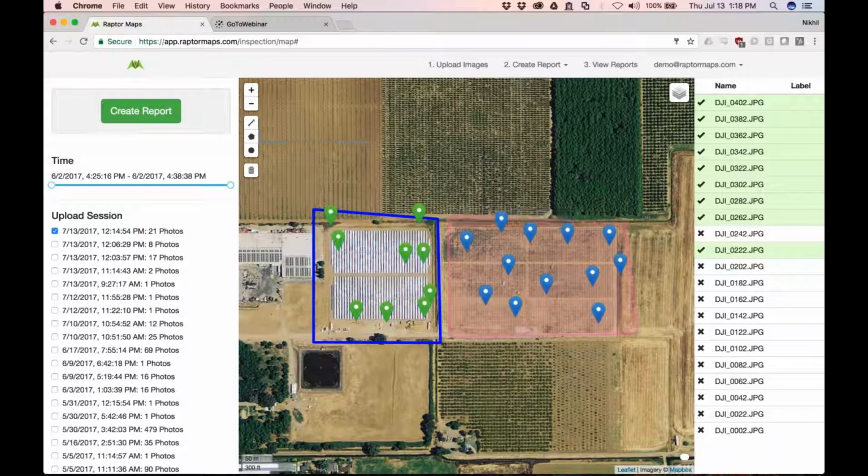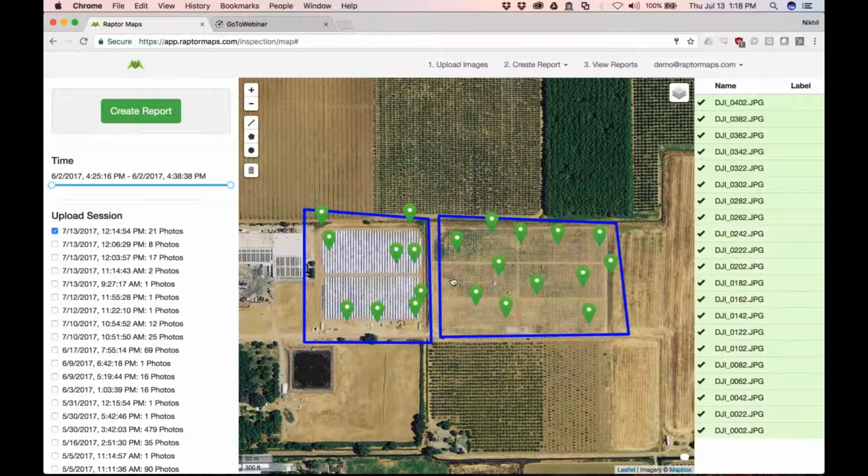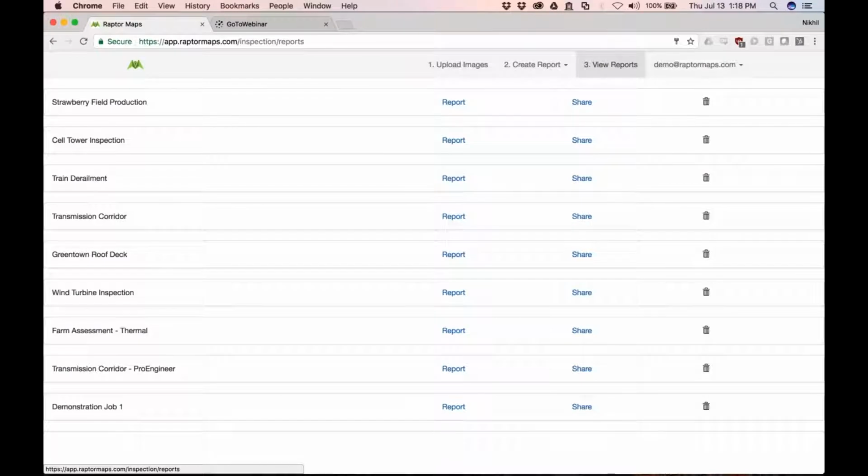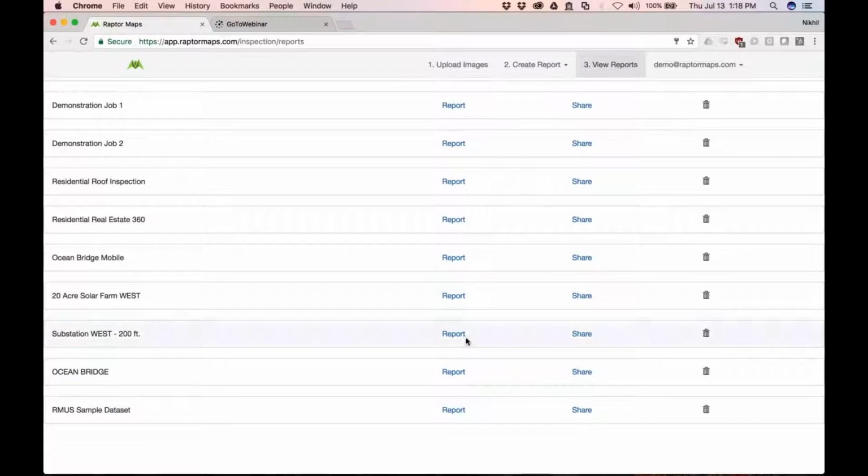So the point here is the more you pre-process your data, the easier it's going to be on the report side. So step 3 is, okay, I've got all my data, I've funneled it down, what do I actually want to do with it? Let's take a look at a sample data set right here.